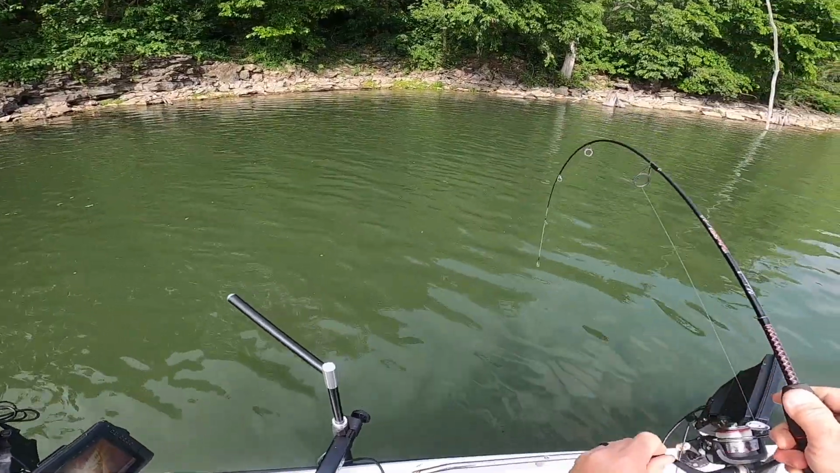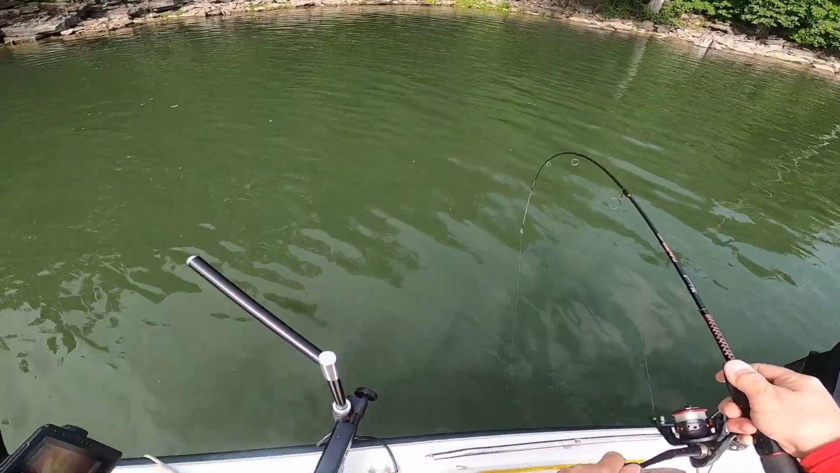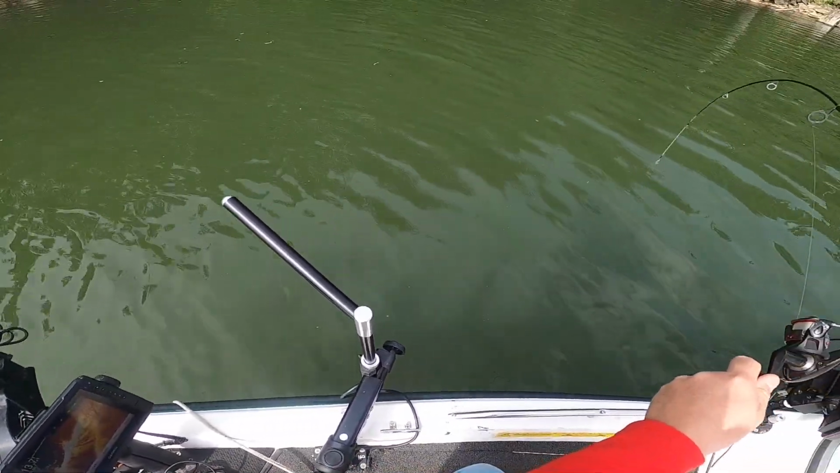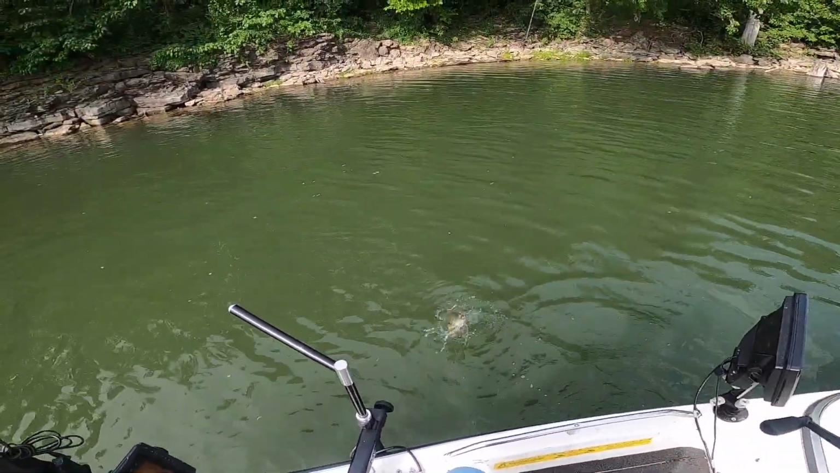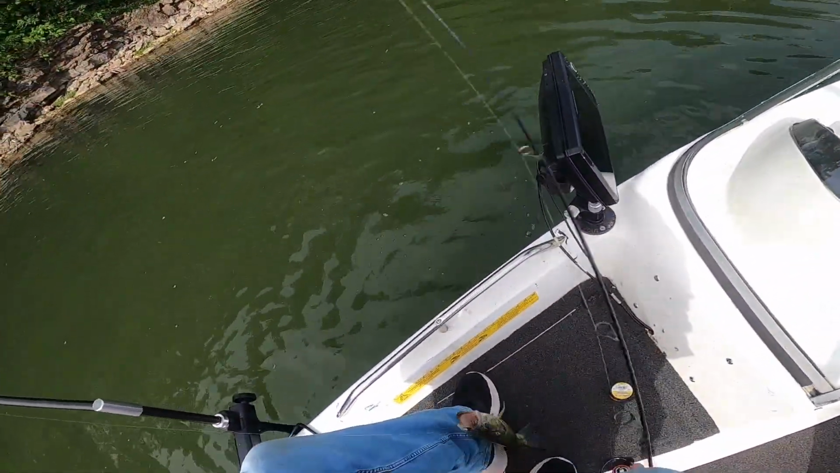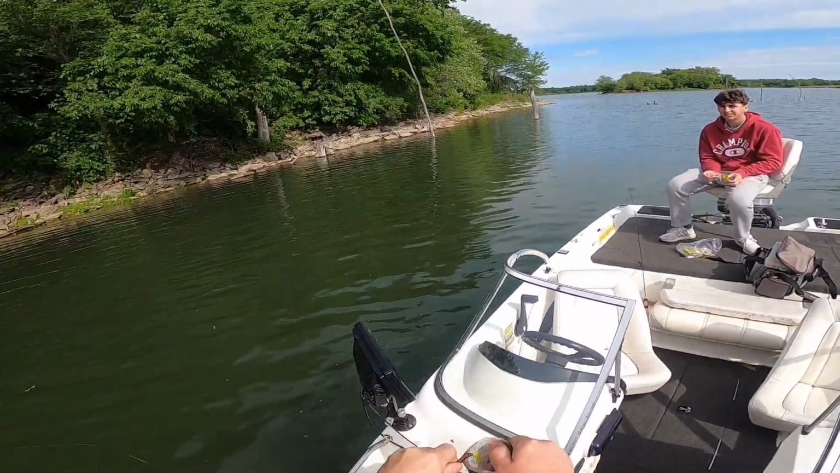Here's that brush pile I was talking about. Oh man. What's he doing, man? Come on. Bass? I don't know. Probably a bass, man. It's fighting. Yeah, bass. Oh, come here. Get it up, please. Oh, yeah. Well, that wasn't a crappie, but that's that brush pile I wanted to fish.